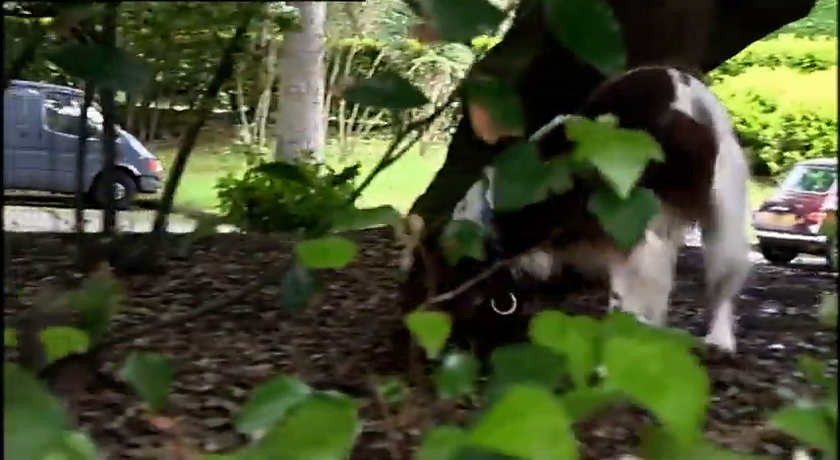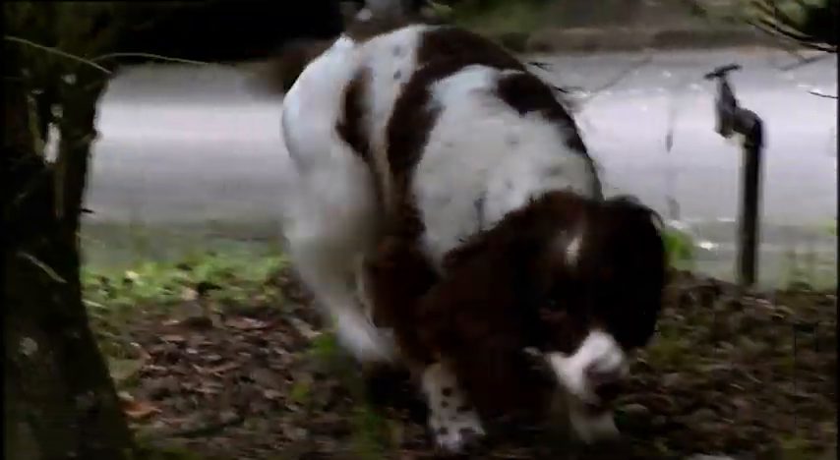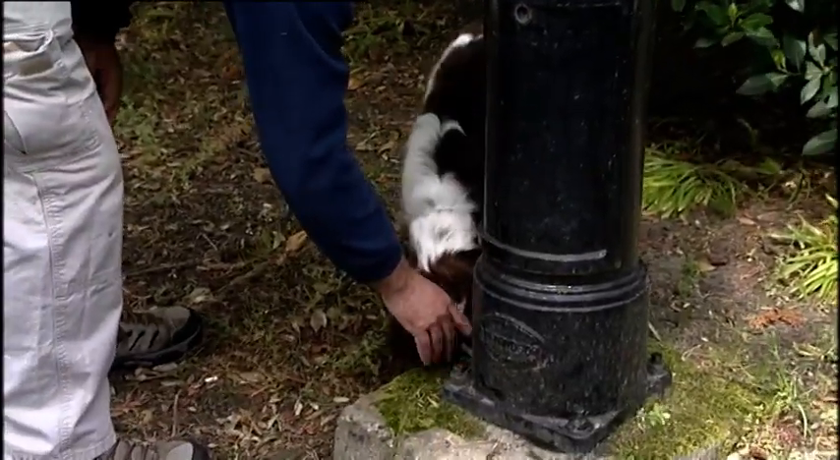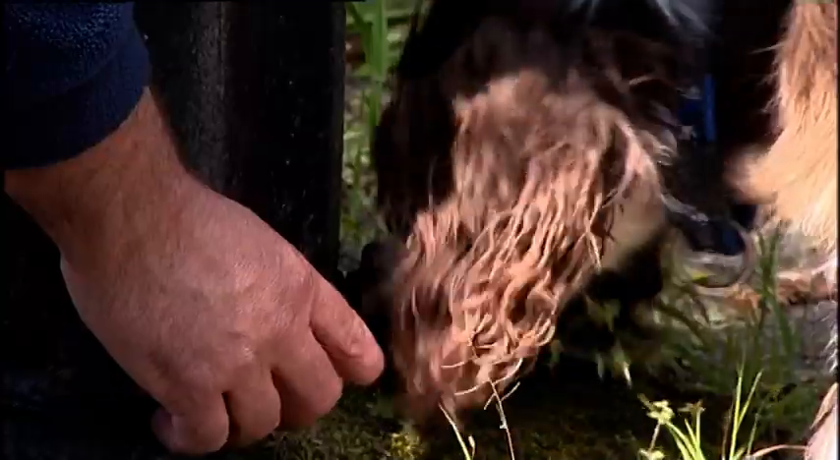Keela is 3 years old. She's trained not only to find microscopic traces of human blood at murder scenes, but also to detect blood traces on murder weapons which have been wiped clean. When we're looking for something really, really small, she gets her nose over everything. Come on, I want you to really, really sniff. I want you to really, really look for something that's very, very small here.